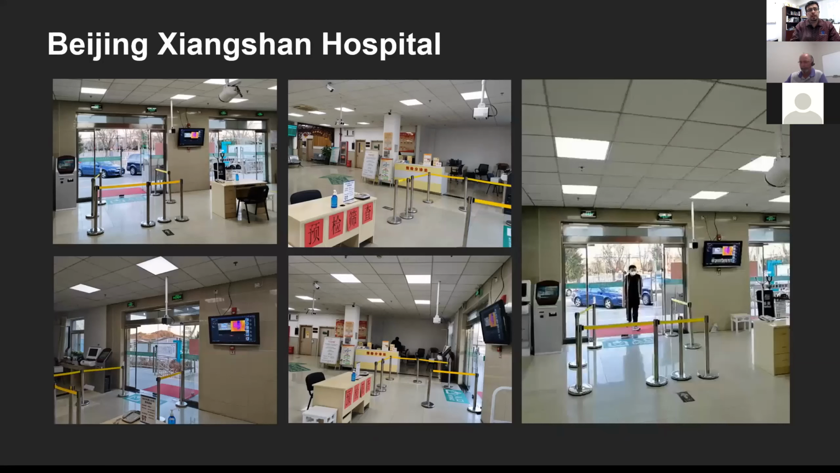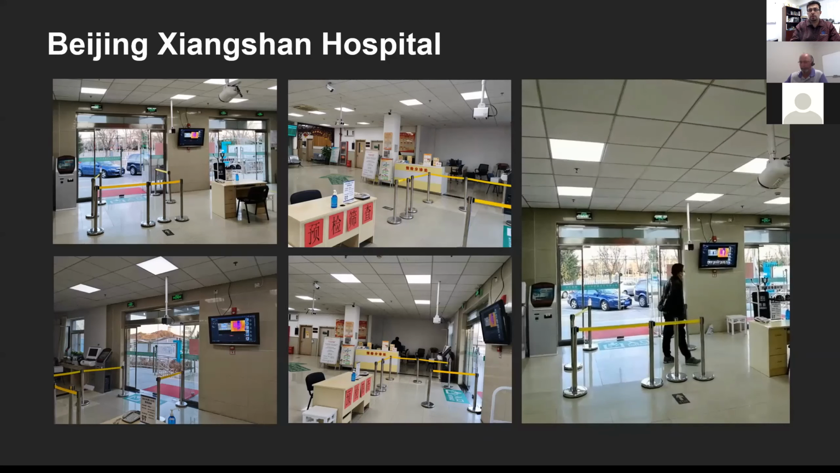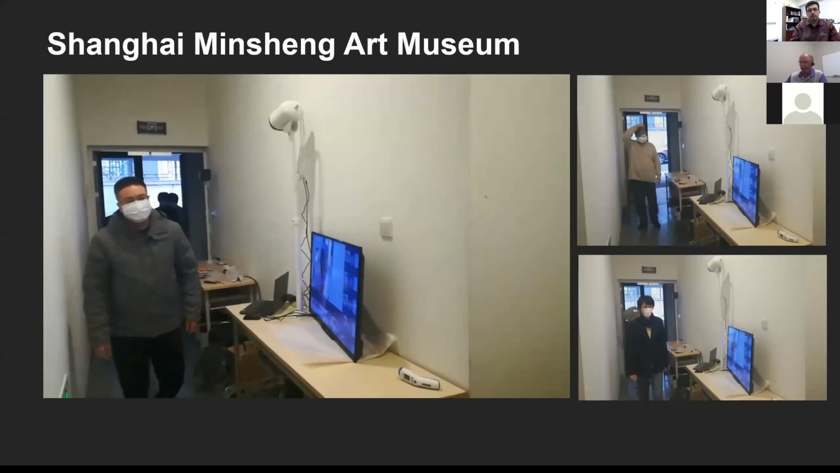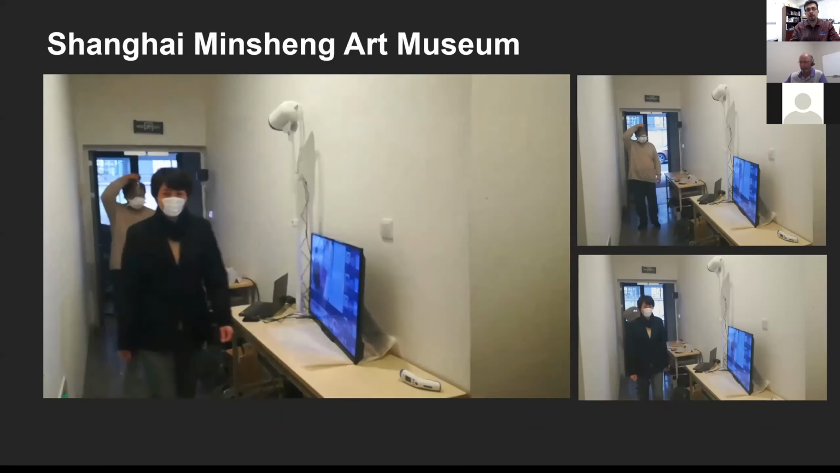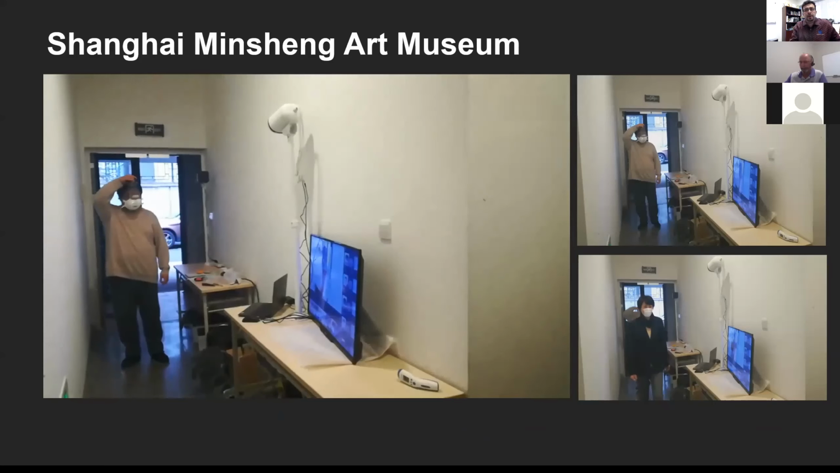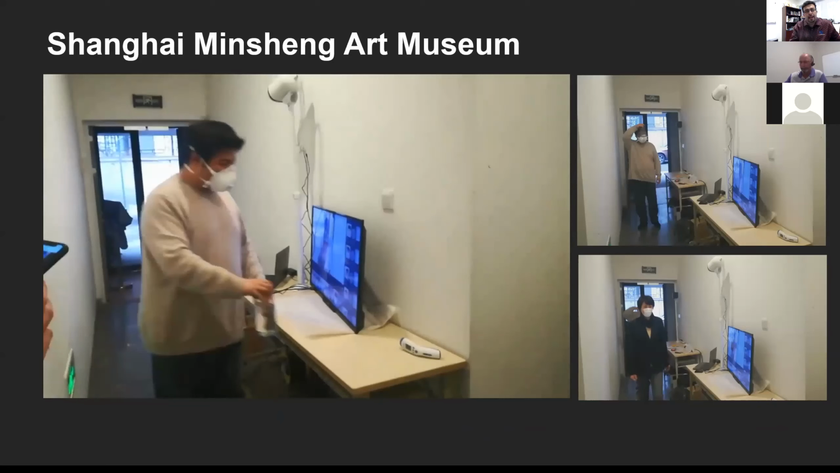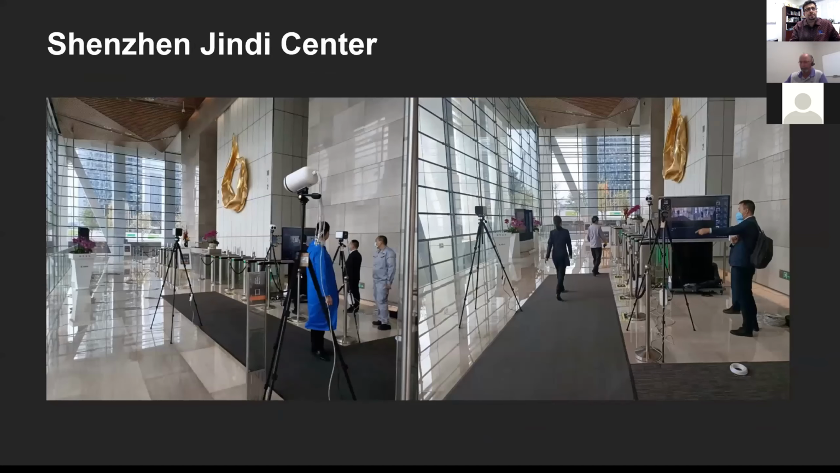Here's another hospital. The devices are well mounted with poles coming down the ceiling. This is just a light day, I guess. One individual coming in, and the camera to the right is showing what's going on. This one is a smaller hallway, and nobody's stopping. People are walking their track. And here, this individual has something hot on their hand, and the device was indicating that there is a higher temperature.